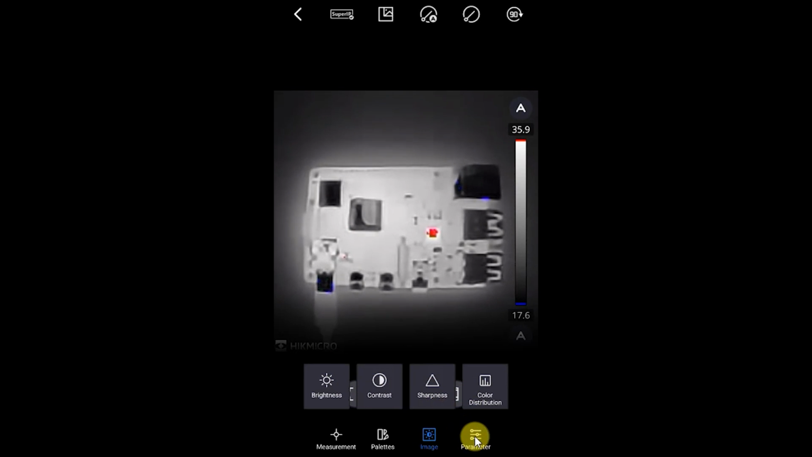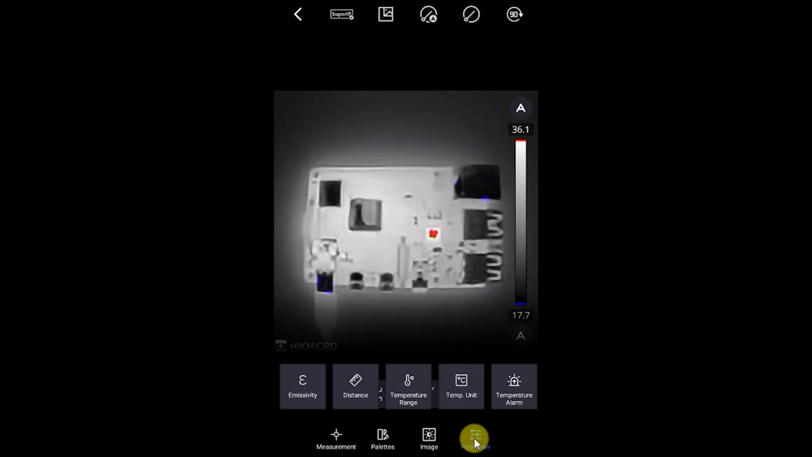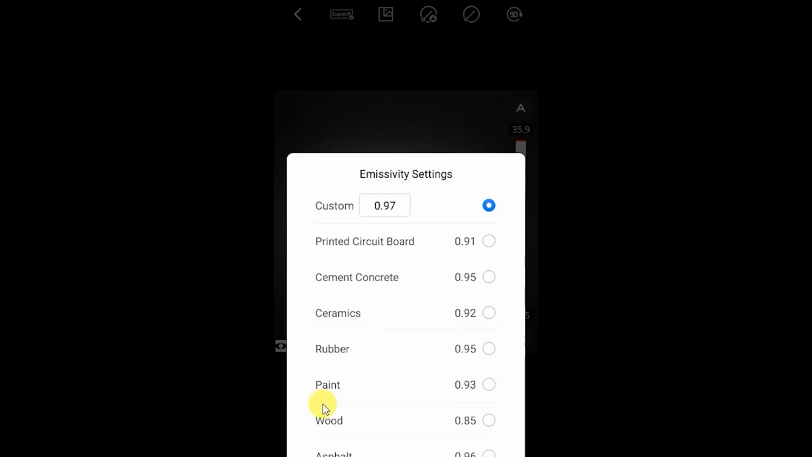And then the last one over here is parameters. And this is quite important actually. We have a number of parameters, I suppose, which we can tell the system we're using, and that will refine the accuracy of our image. The first one over here is the emissivity, if you can say it properly, of the devices, of the view that we're looking at.